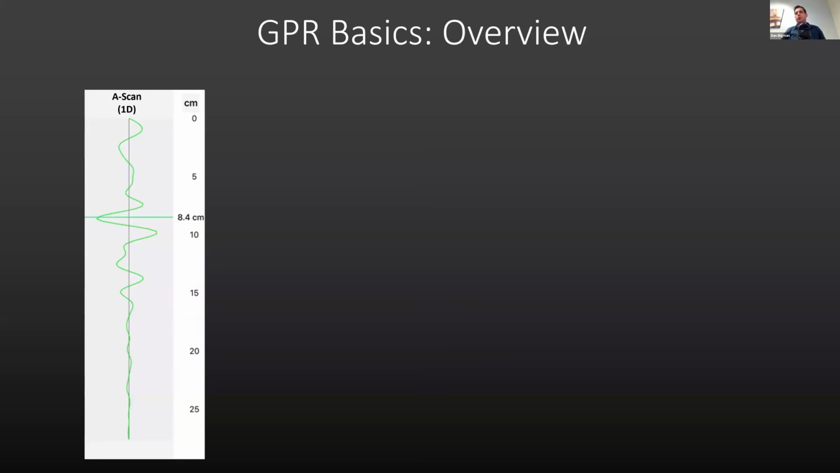An A-scan, or wiggle trace, is another name for it, or a one-dimensional view, which approximates what's going on below the GPR itself. It'll record two-way travel time, it'll record amplitude, which is how much energy comes back, it'll record polarity of that energy, and this is what it produces. It produces a wiggle at that location, representing what's below the GPR at that location.